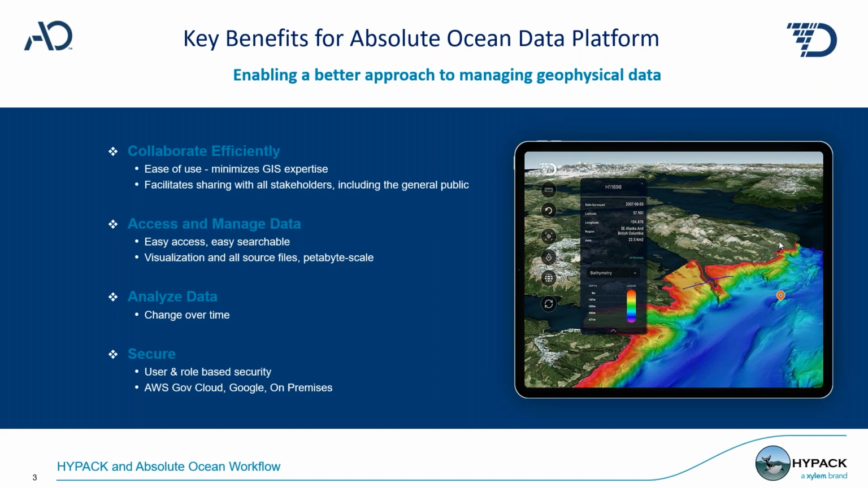Visualization of data is very, very easy to use. While in the past, the majority of your stakeholders would see screen prints and PDFs and PowerPoints, they can now actually play with the data without extensive training. If you know how to use Google Earth, you know how to use Absolute Ocean. And then third, visualization enables collaboration, of course.